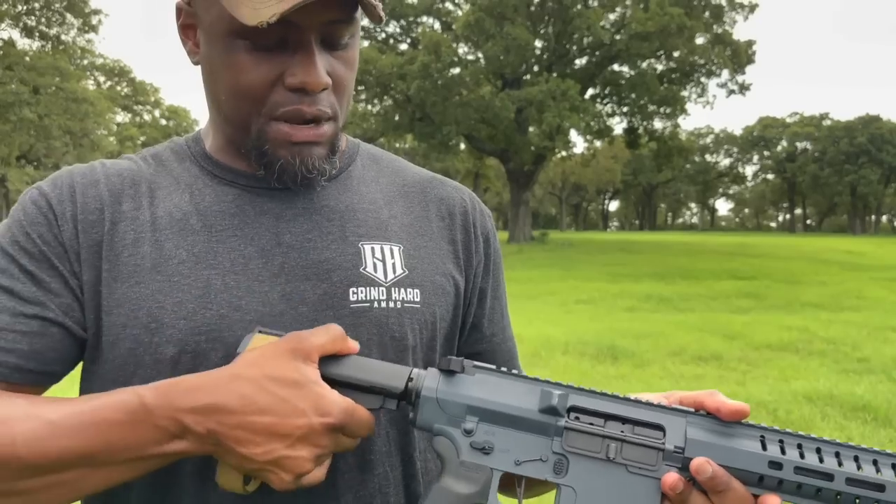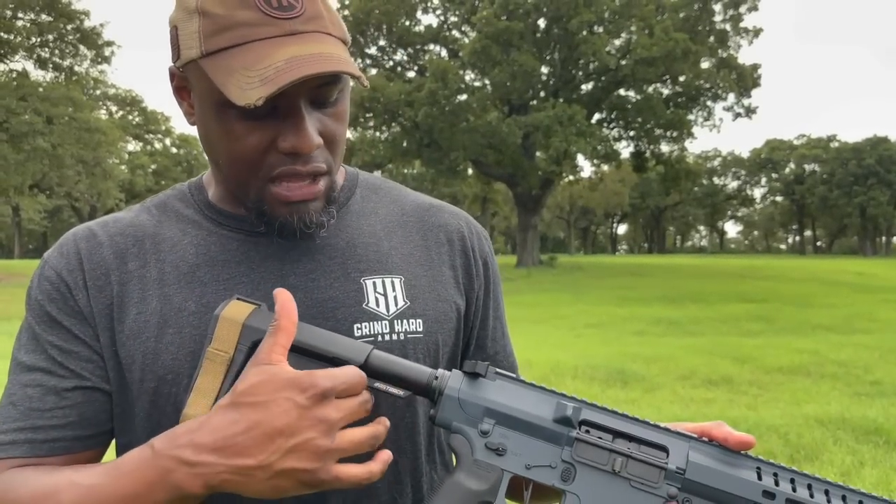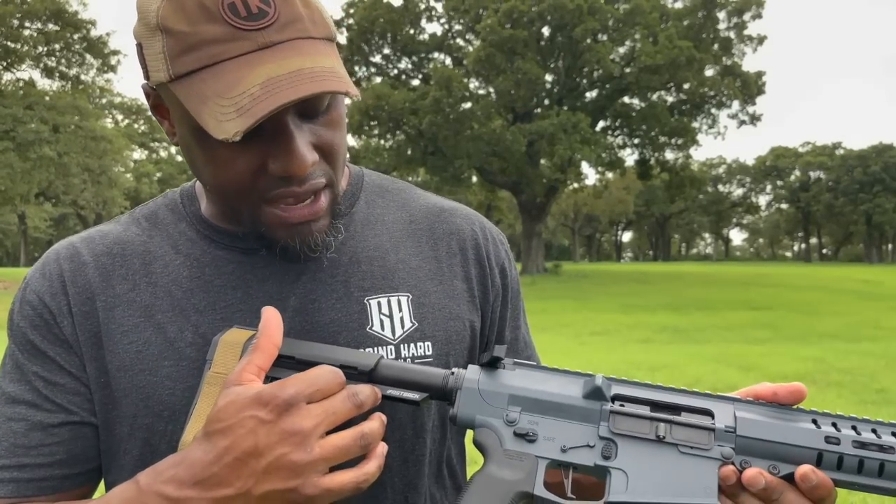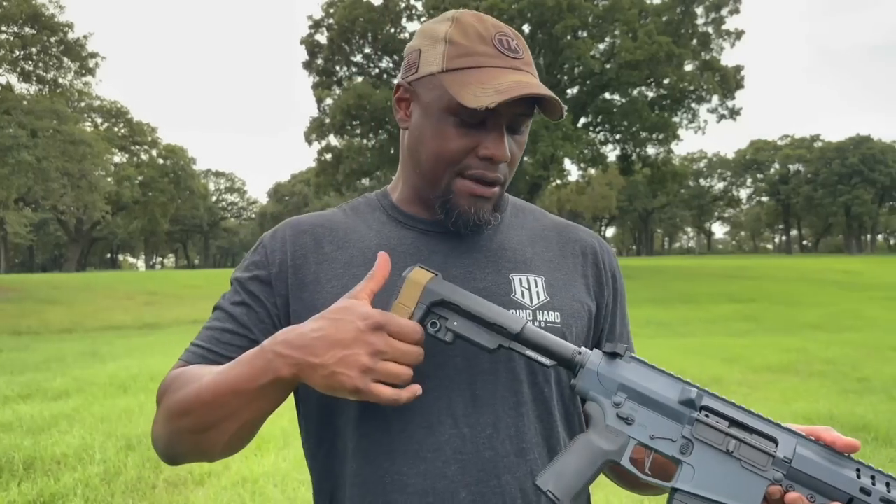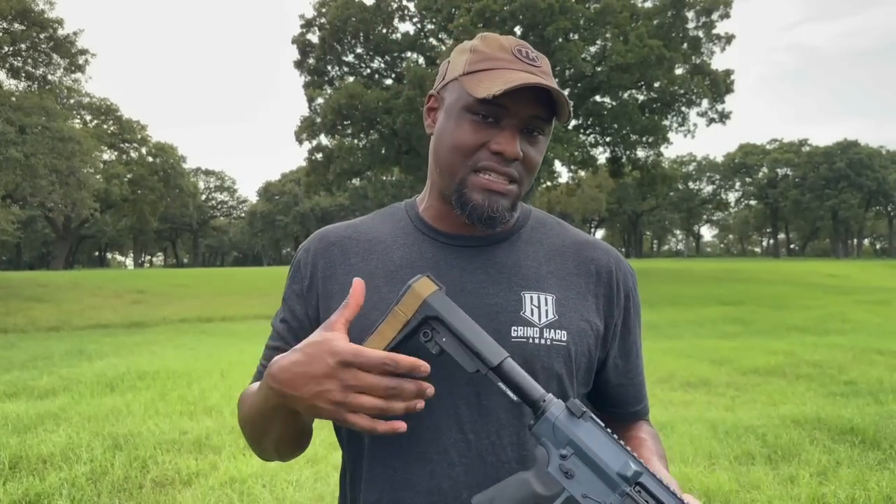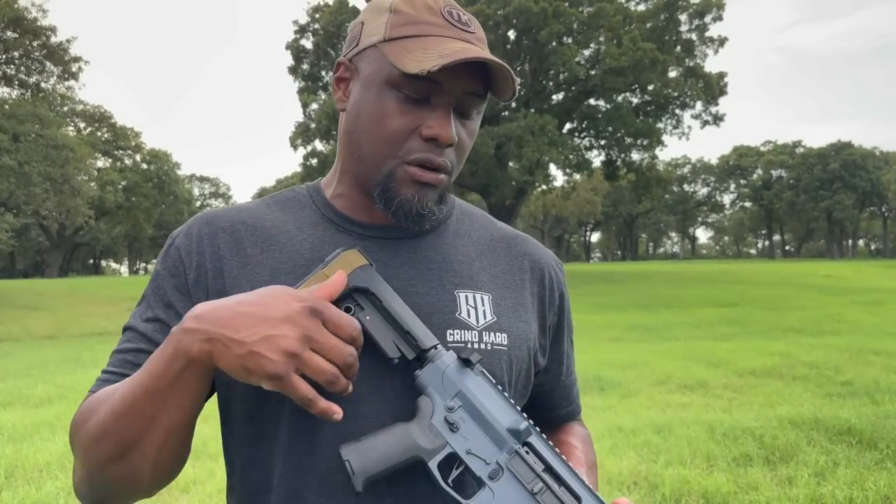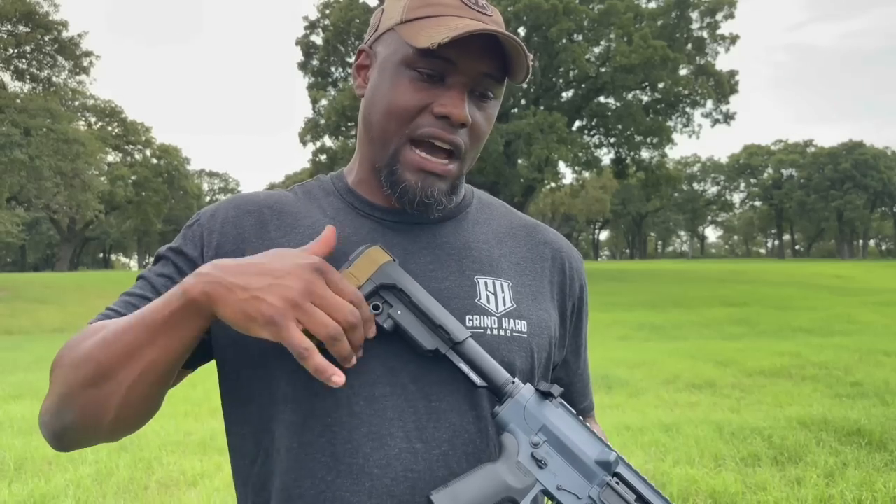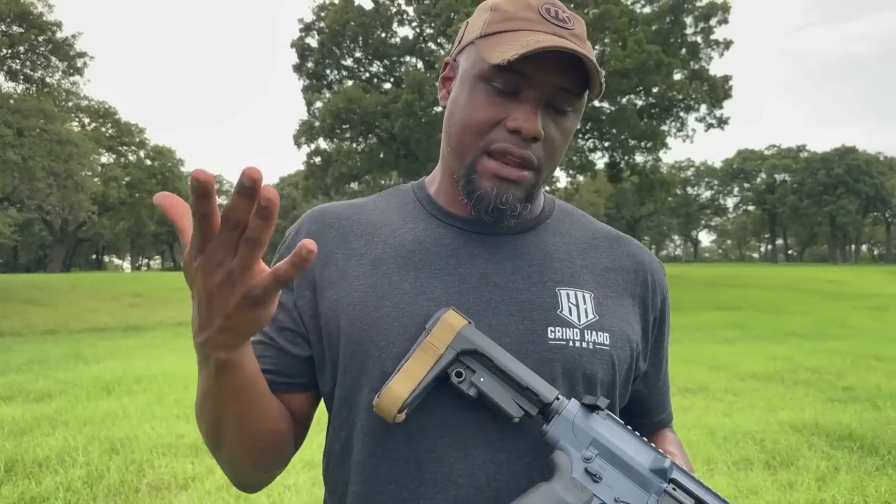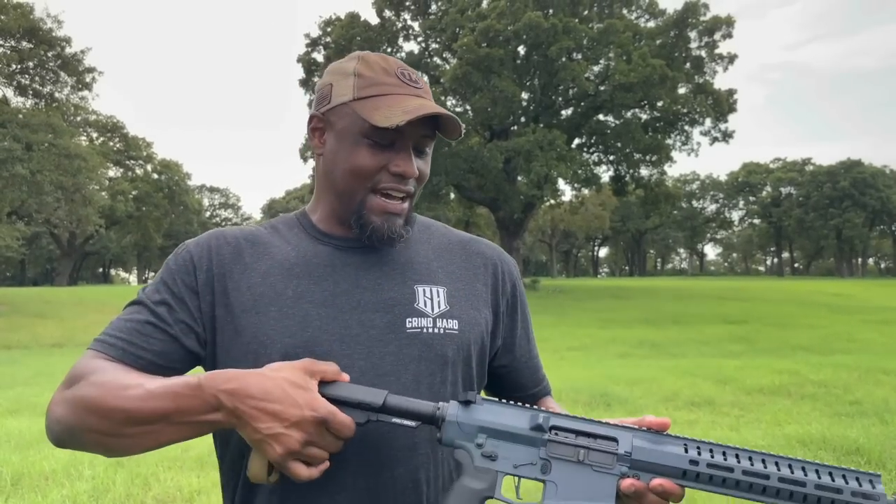As you can see, I just ripped it back. I think on the website they call it the rip brace, but on the actual buffer tube, you can see where it says the fastback. I like it. It has its place. I've caught myself a few times where I'm trying to get adjusted, or if I just move a certain way, you can feel it kind of wanting to pop. But it has its place. I'm not 100% behind it, but I think it's cool.